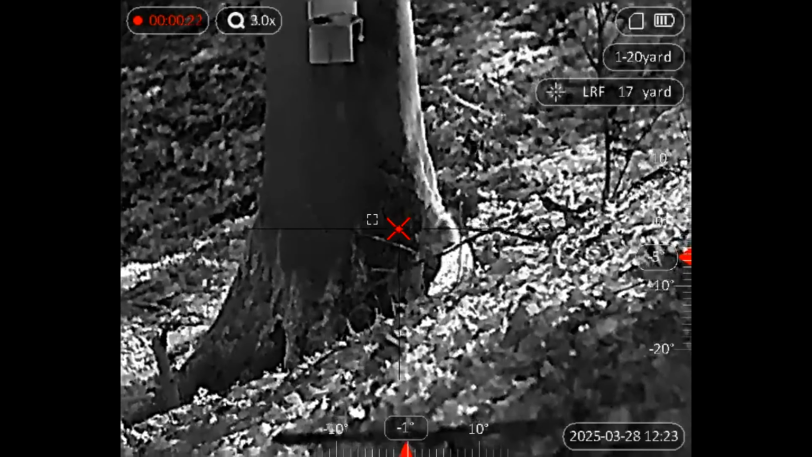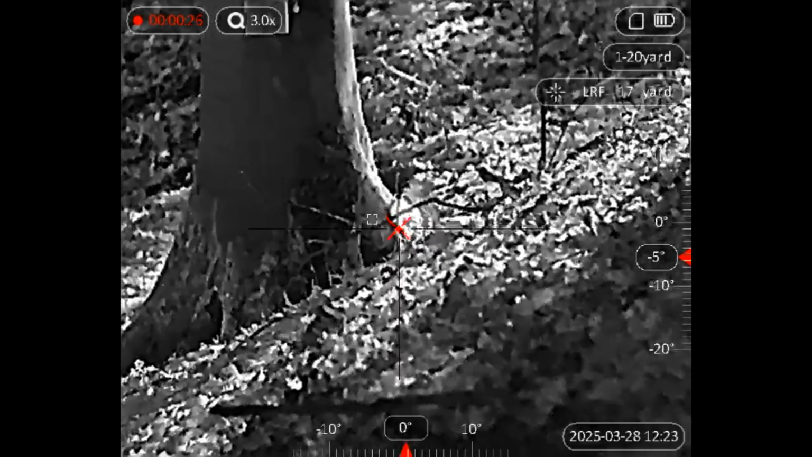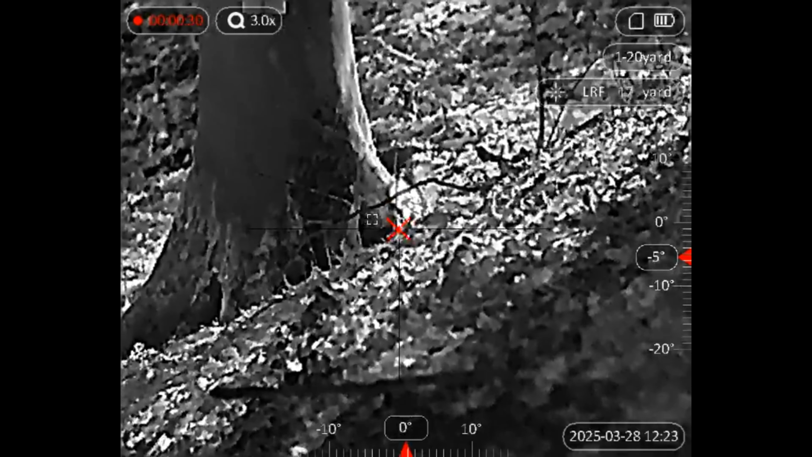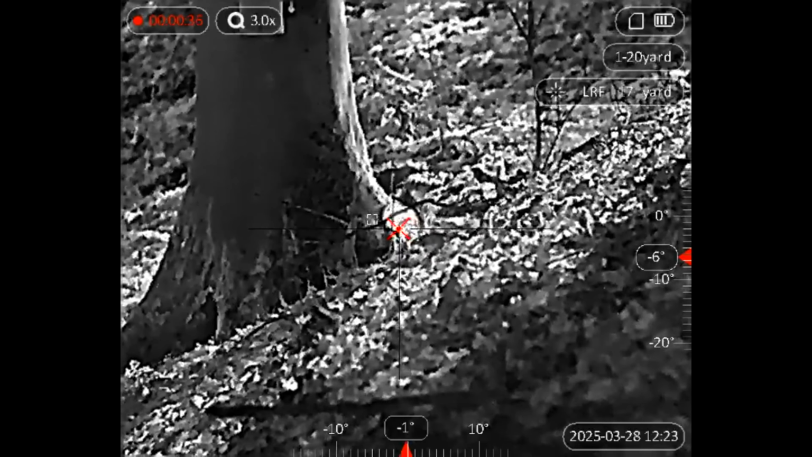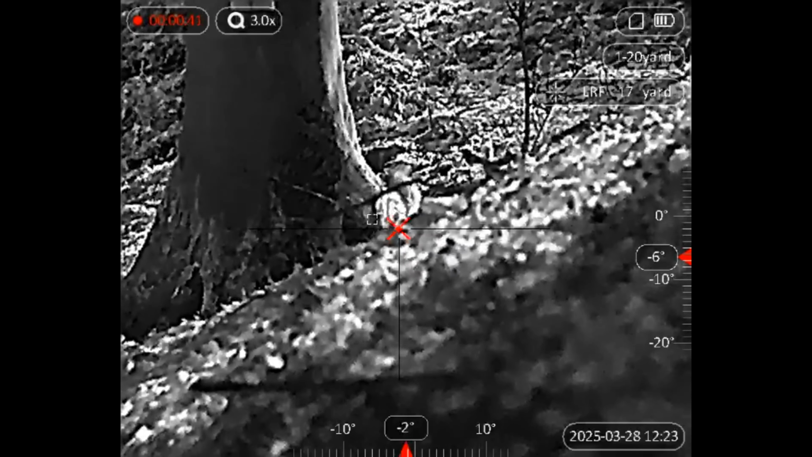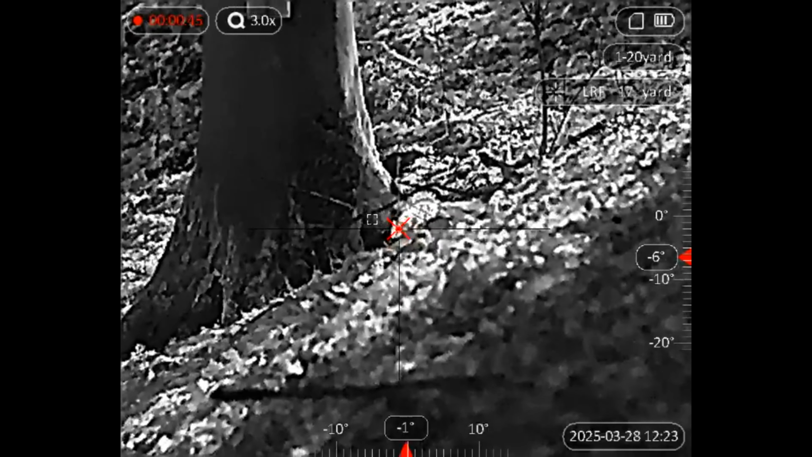17 yards away. You can just see that twig in front of his head there. I need to move. I'm just messing with the focus now. Come on, fella. Zoom in a bit.